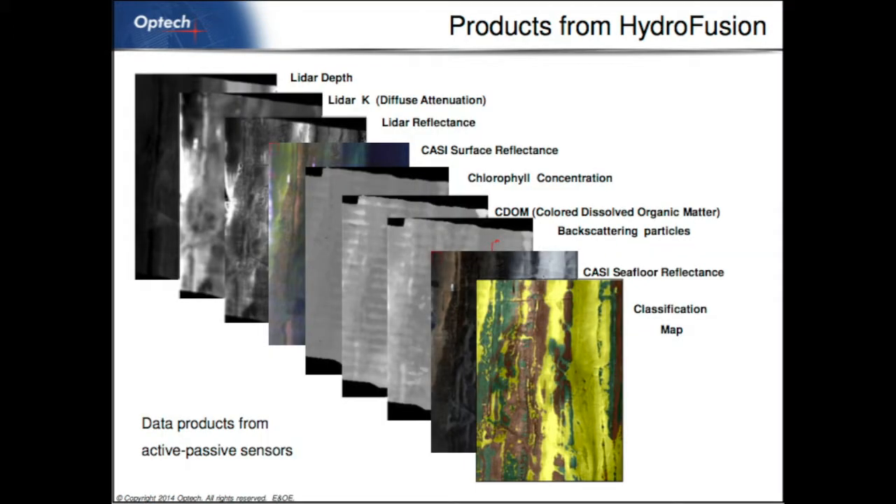So these are the different products that we can get from the LiDAR and from the hyperspectral camera. It's a CASI 1500 made by ITRES here in Alberta. So the LiDAR depth, of course, we can get. If you remember the backscatter curve I showed you of the water, by analyzing that you can get an idea of basically the attenuation of the water volume from the LiDAR. We can get a relative reflectance of the seafloor by looking at the intensity of the return from the bottom, because we know what the bottom amplitude is.